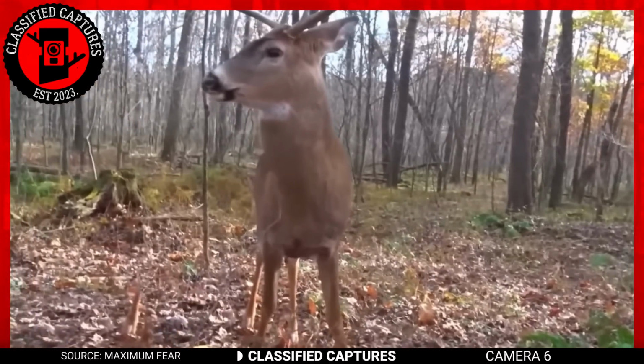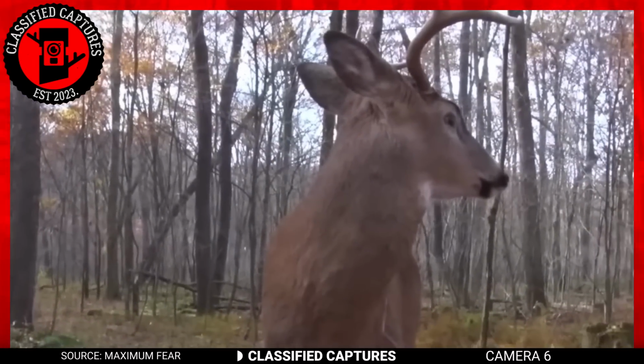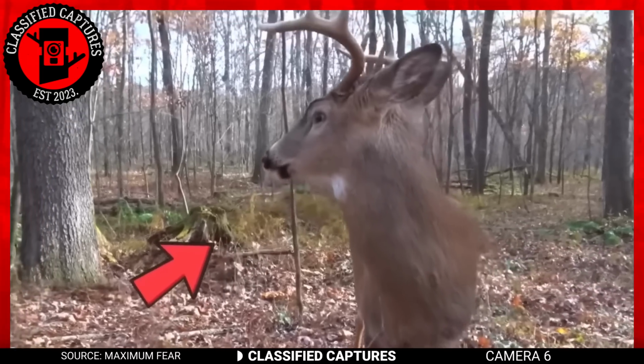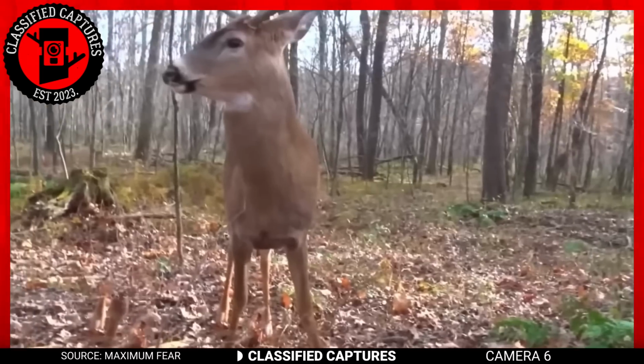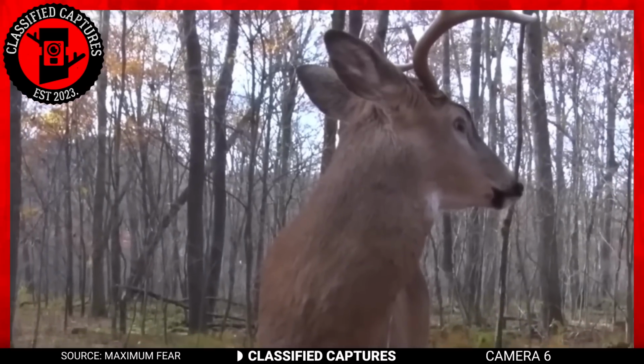This next footage is quite odd. Unlike the other deer we've seen and will see in today's footage, this deer happens to be doing something rather odd and strange. A hunter was walking through the woods when he caught sight of the deer stiff and standing in the middle of the woods.